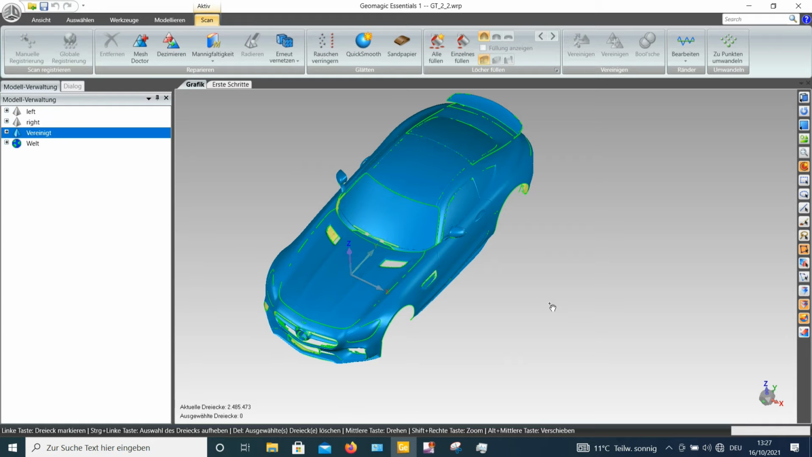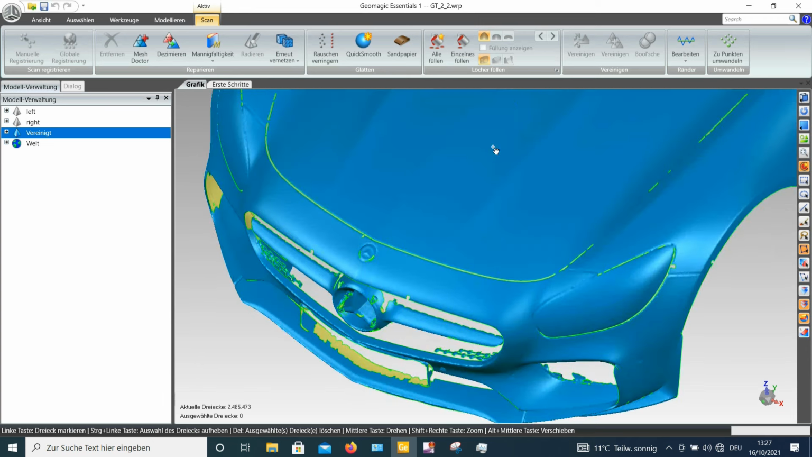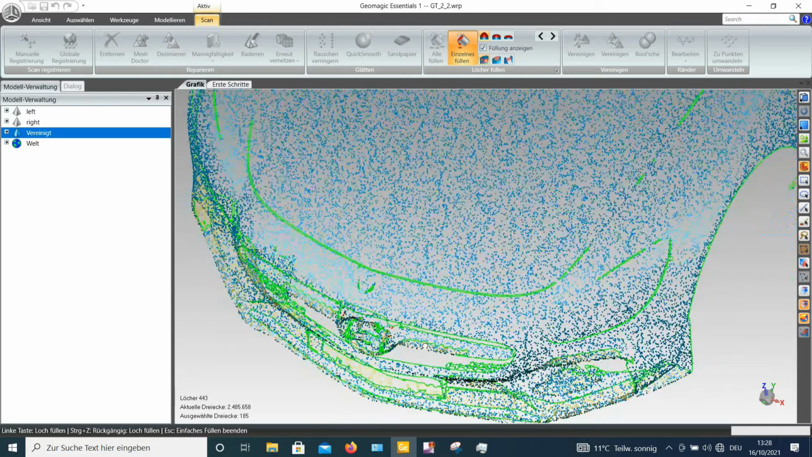So I will not continue work on this result because I will not use that scan. This is just a demonstrator. You can of course go here and repair what is missing. There is a bunch of cool features to post-process these areas, to close holes locally, to get rid of some residuals.